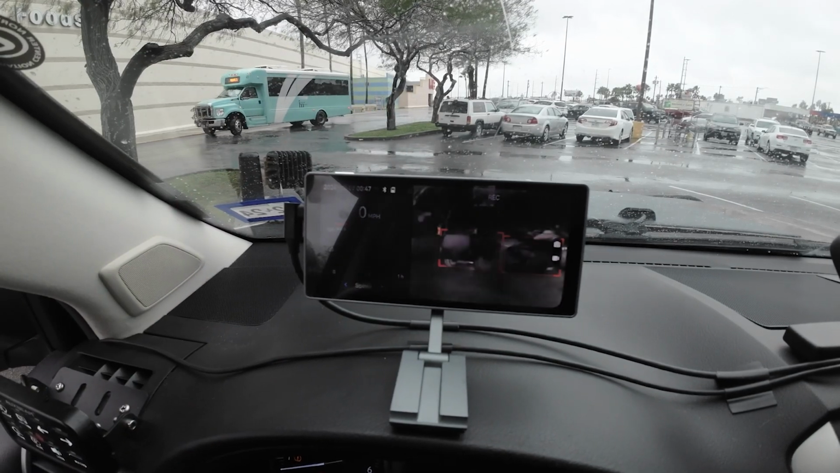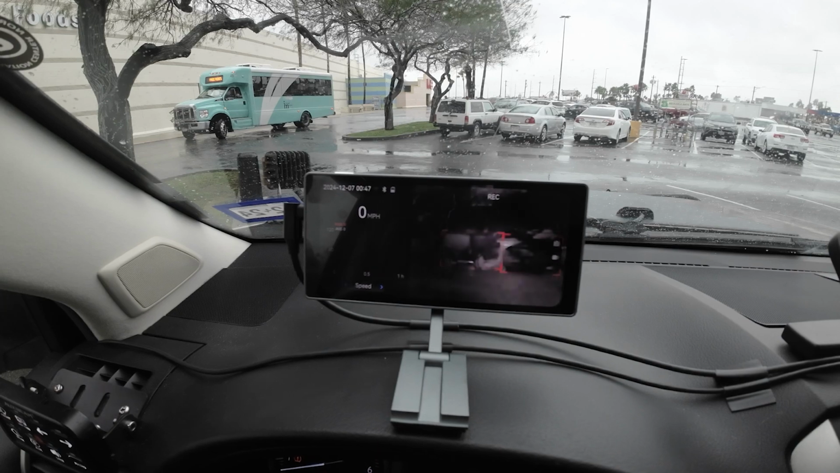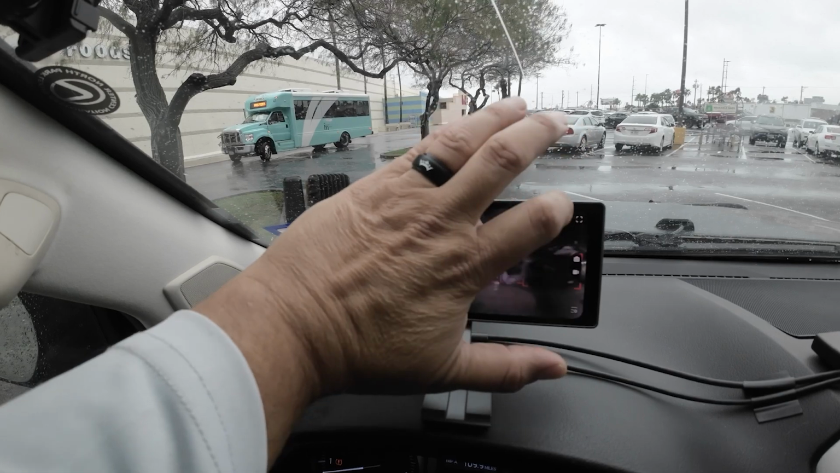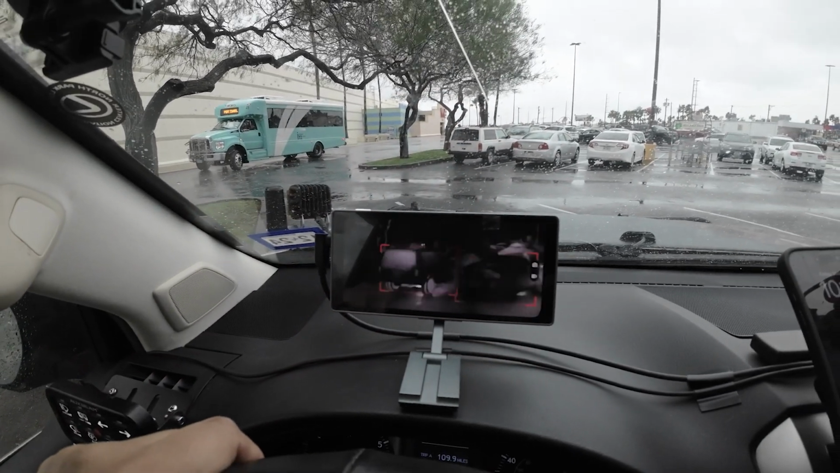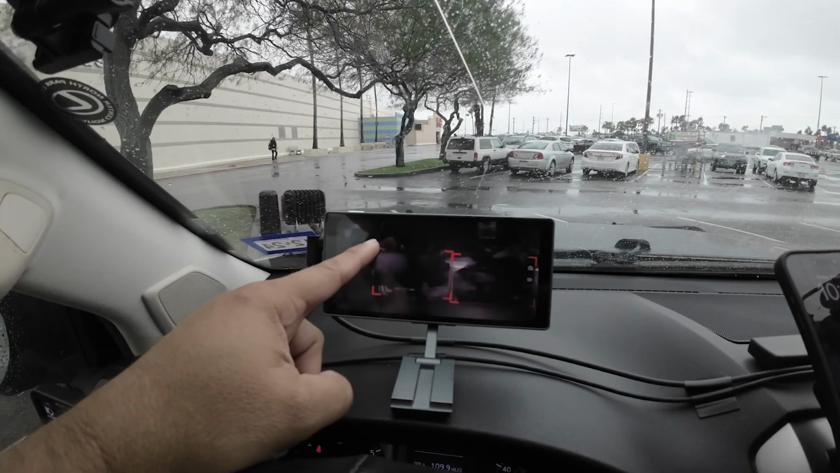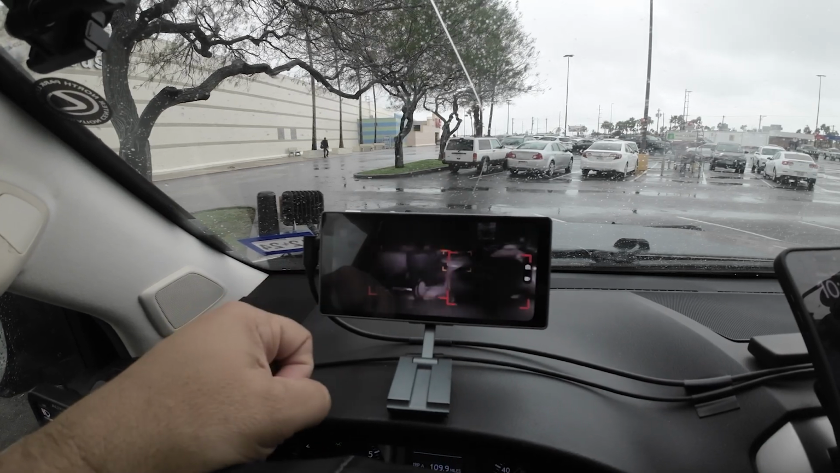Oh, did you hear that? That's the AI warning about the vehicle that's in front of us, which is that bus over there. But let me put it on full screen. It is a touch screen, so you just press it here, and there you go. Alrighty, so right now we have it on white hot. This particular vehicle, oh, and it's detecting that person over there, as you can see.